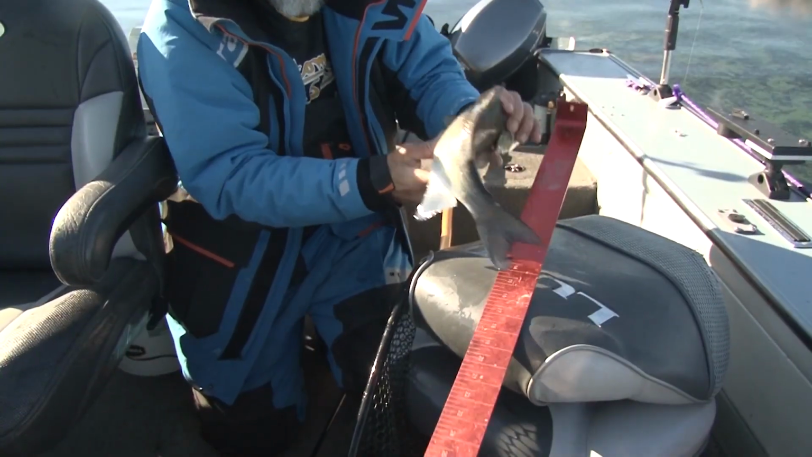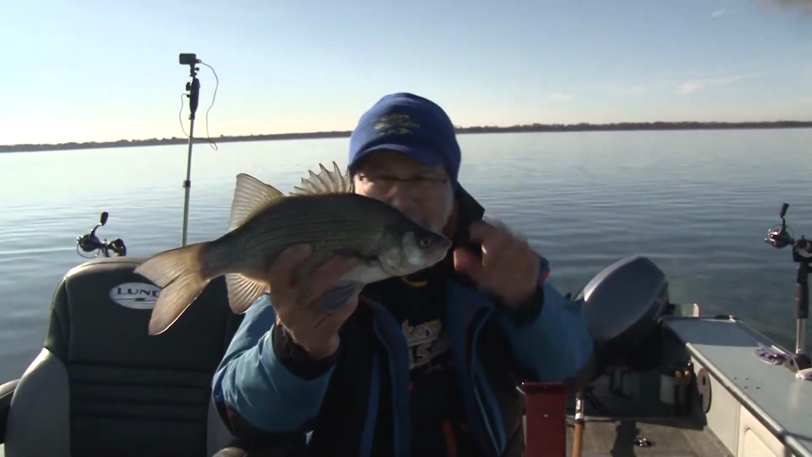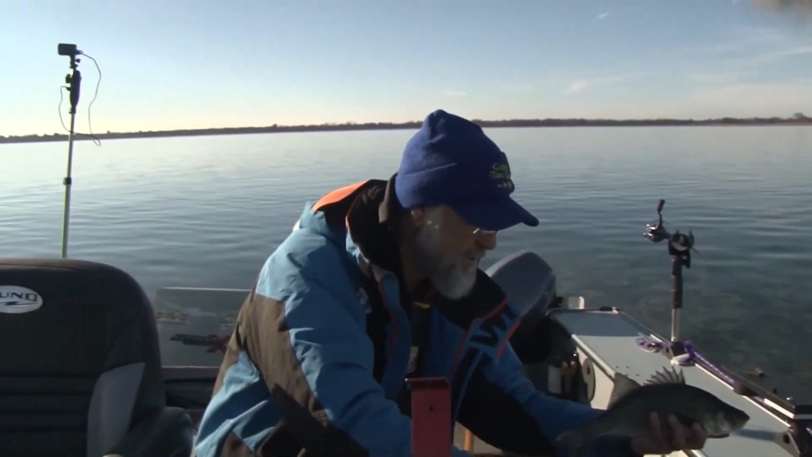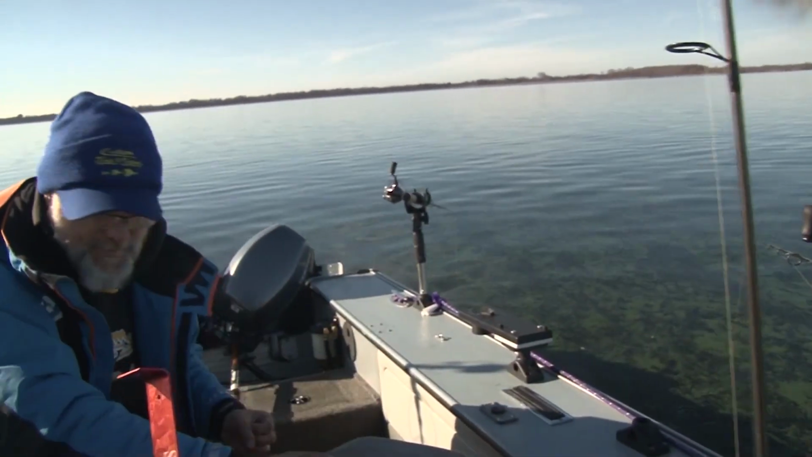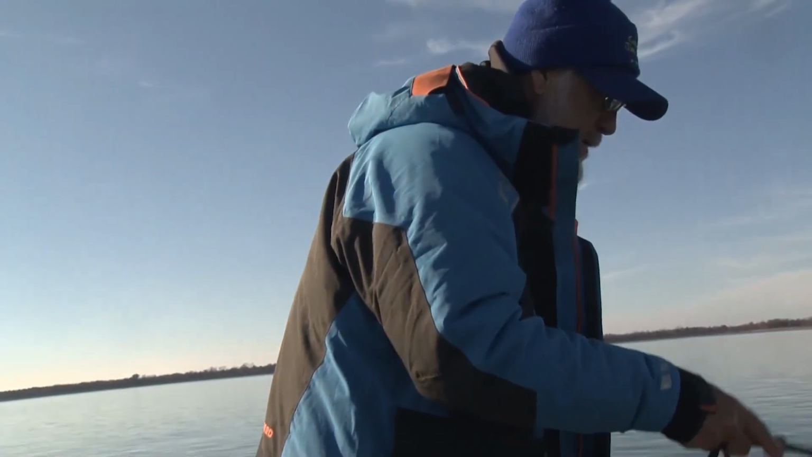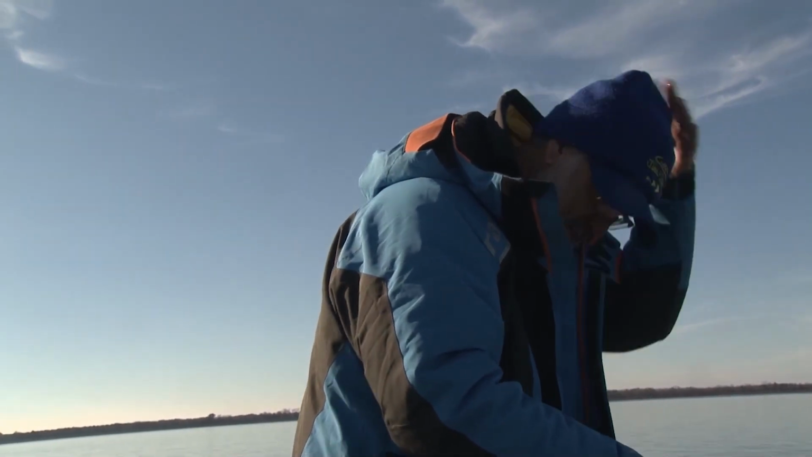I haven't been catching many white bass lately. 15-inch white bass. There you go. We'll take it. We'll let this guy go too. There you go, buddy. Sometimes when you get one white bass, they travel in schools, you'll catch 2 or 3. So yep. Nothing wrong with that either.